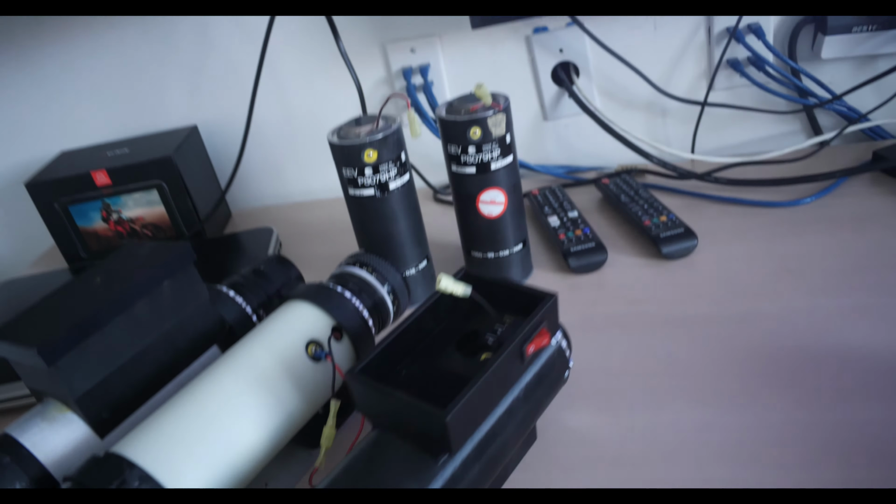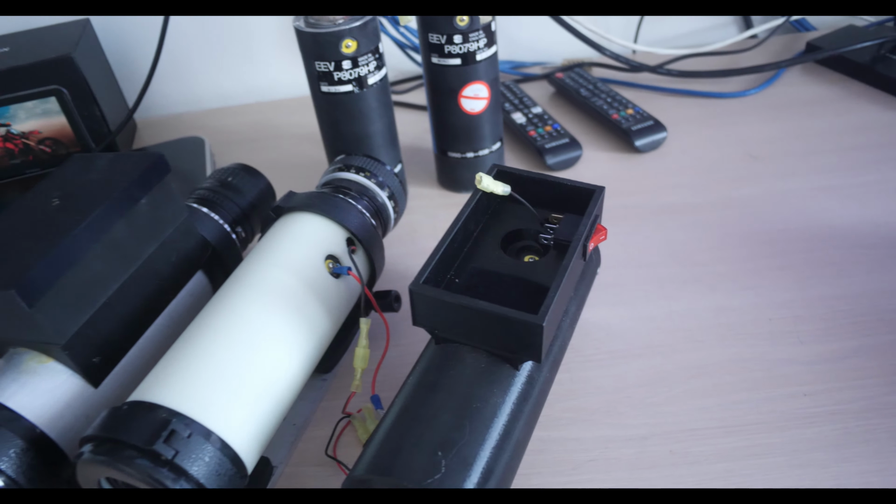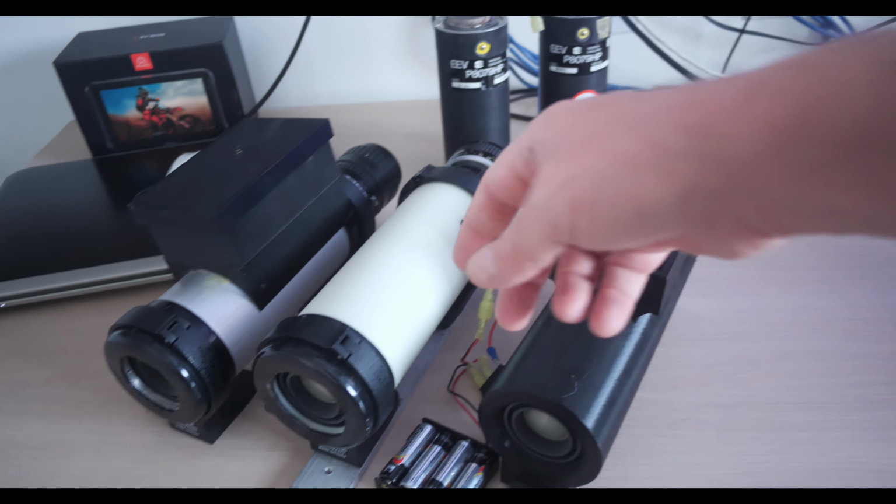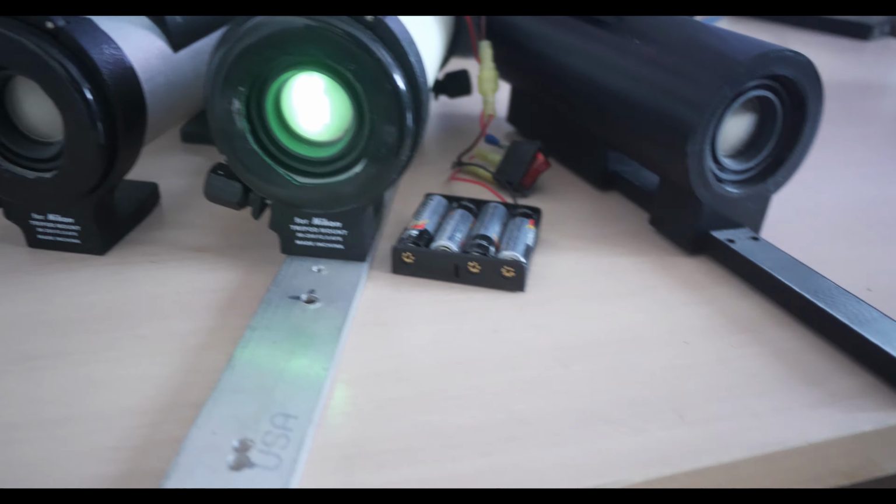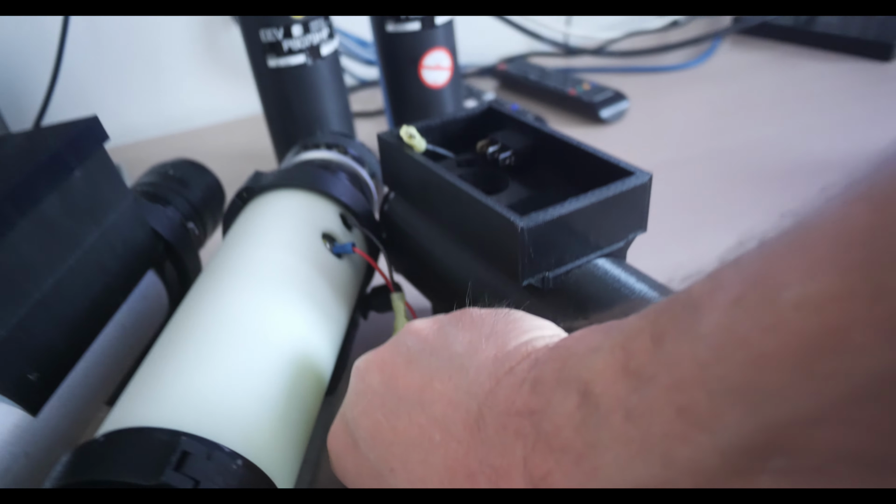And over here we have a number of these P8079HP night vision tubes. They all have different brightness, some are brighter than the others, some are a little dimmer. This one right here is a glow in the dark version, so when this is dark, this part glows and the tube glows, so that's pretty cool.